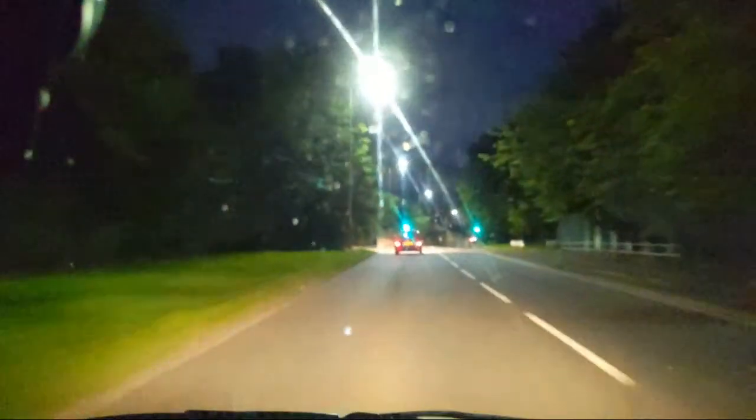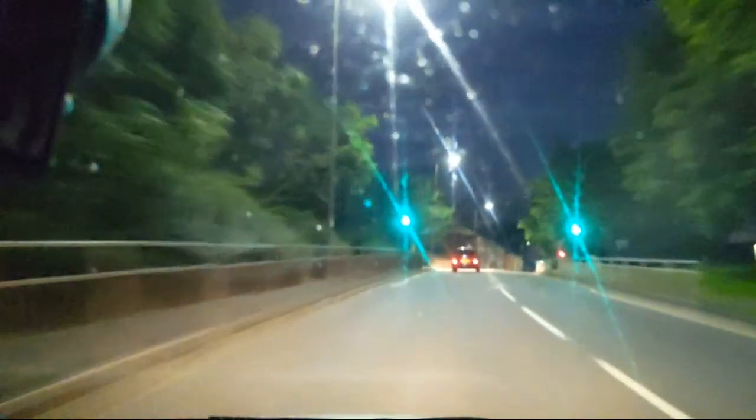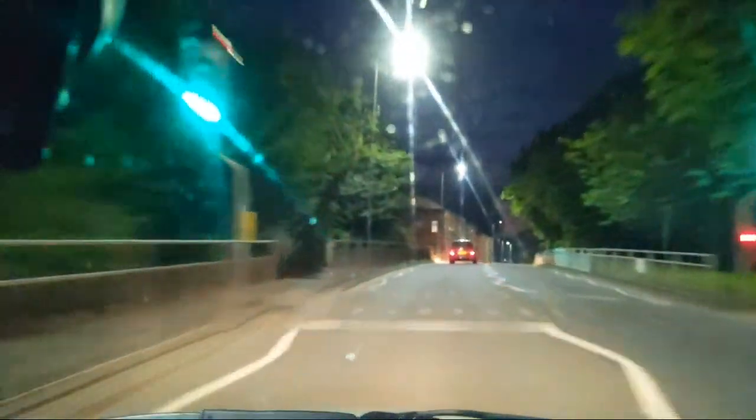My windscreen looks filthy. I think I drove through... I must have driven through a load of books at some point, but I've not really been anywhere for the last few months.